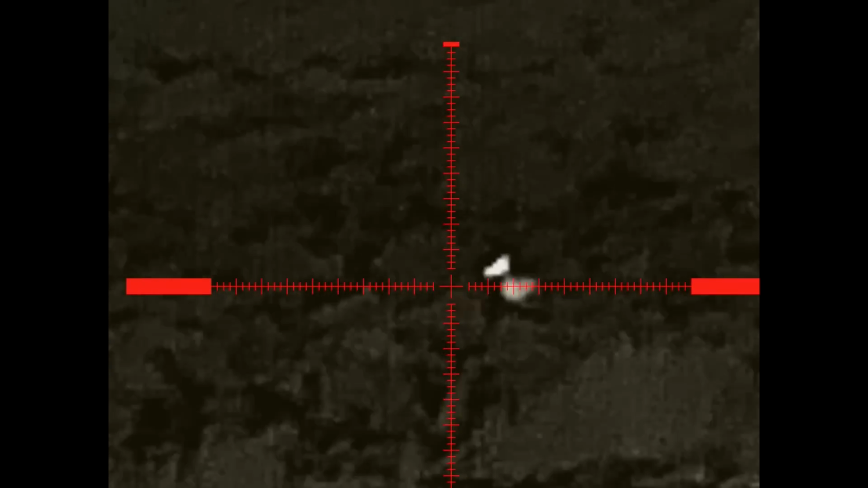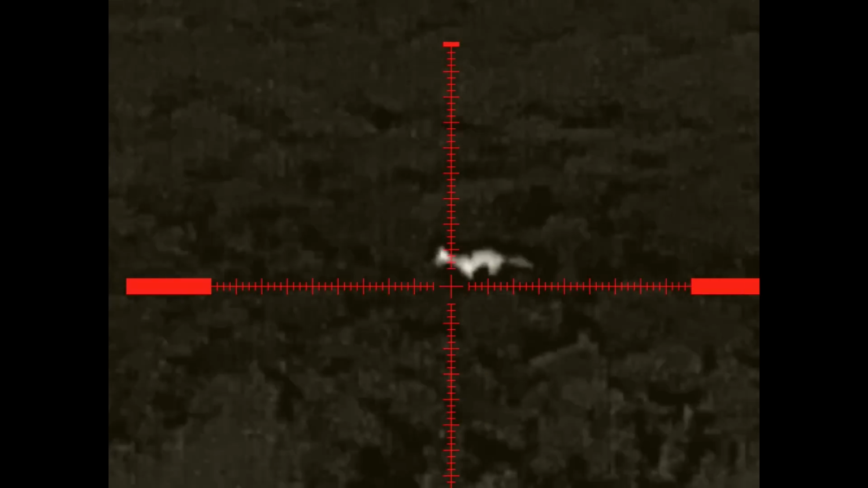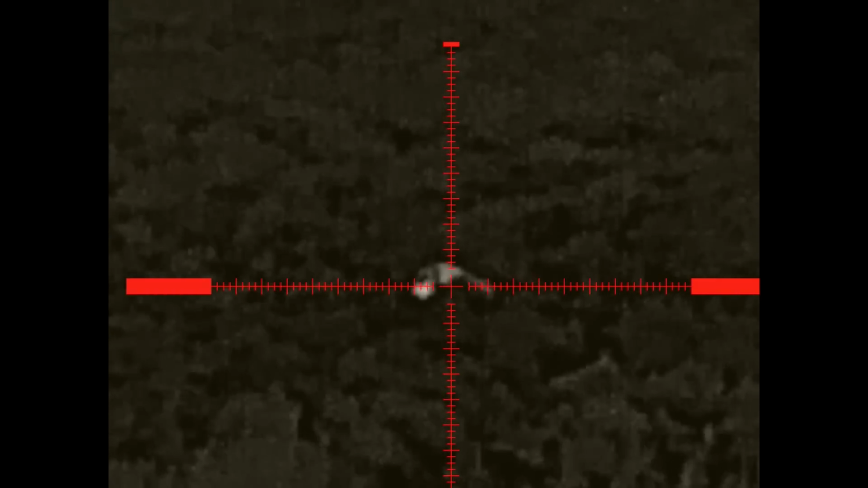It actually stops by the duck hide and sniffs to see if it can pick up any scent, then carries on through, just making sure there's nobody in there. It started moving away, so I'm going to need to take a shot soon, and I daren't use a caller to try and bring it back because they just bolt.